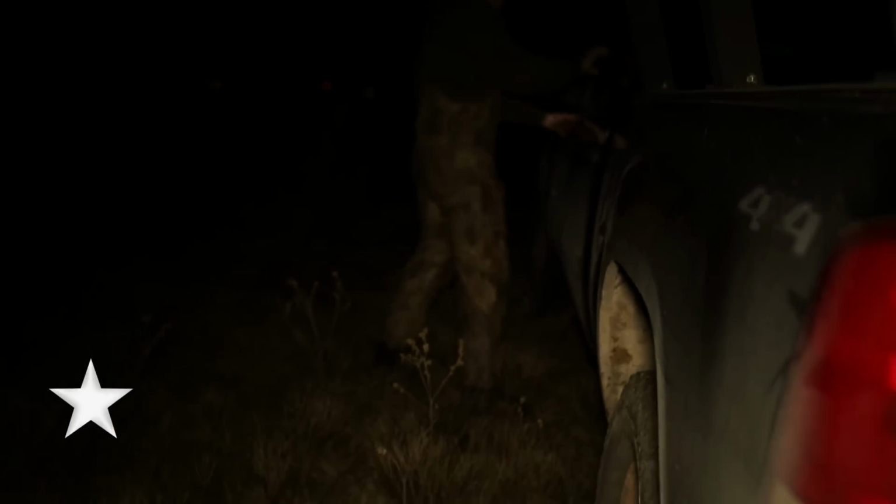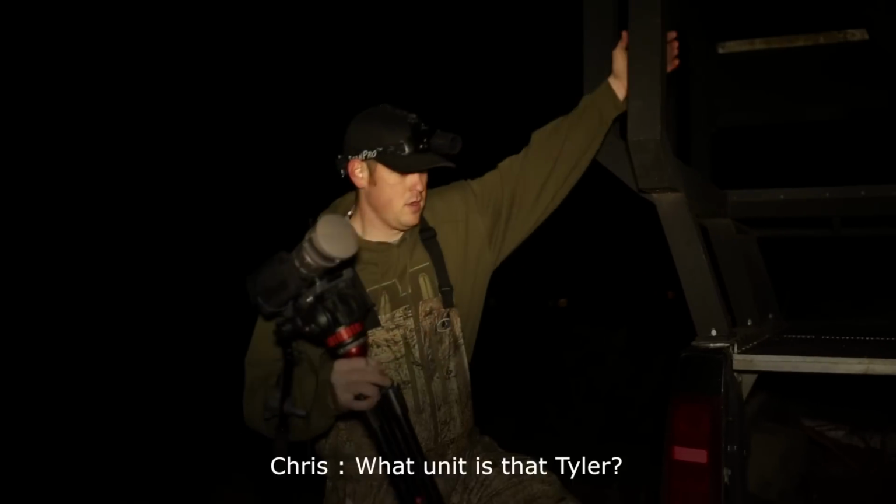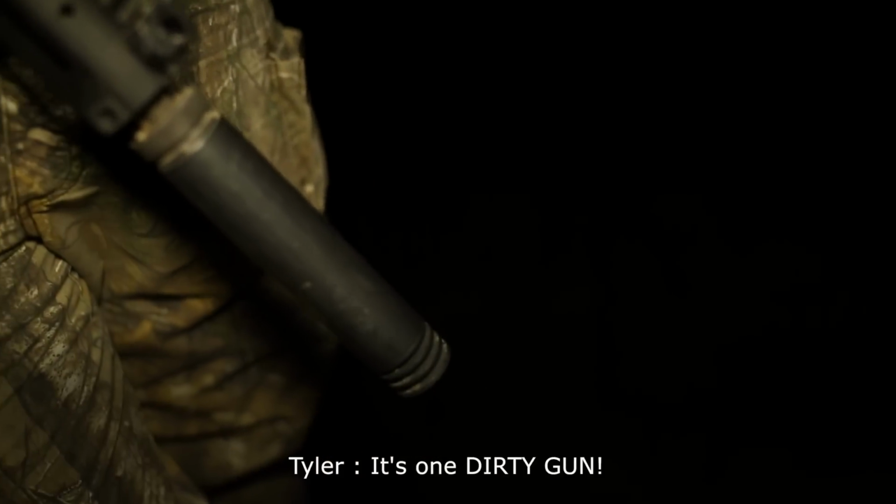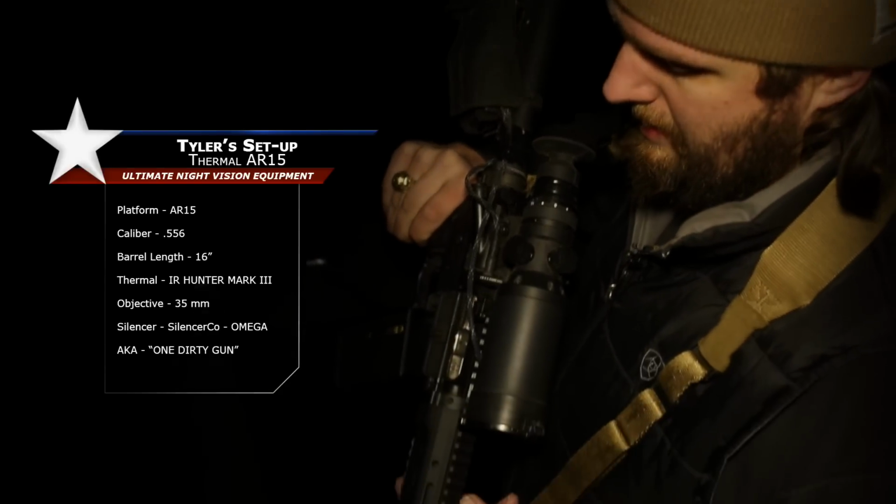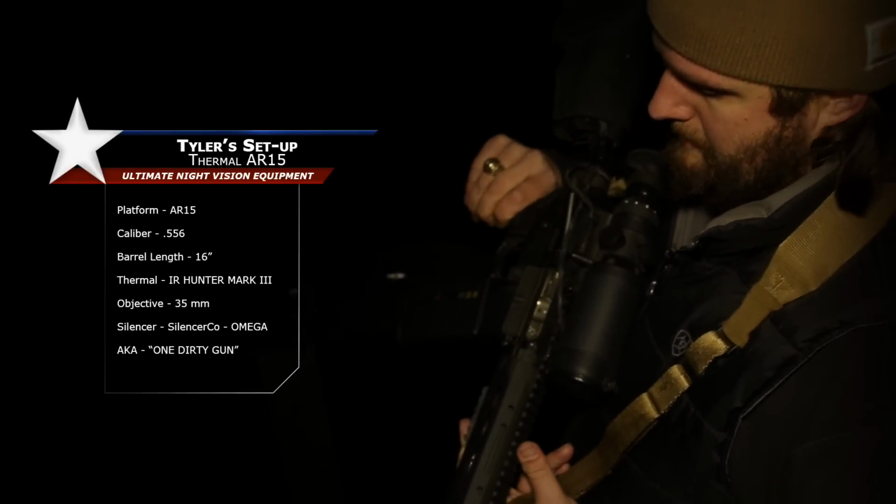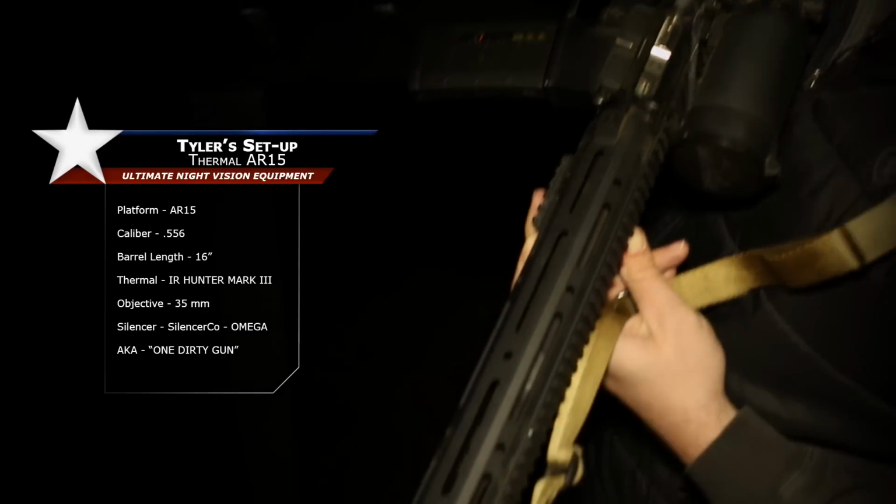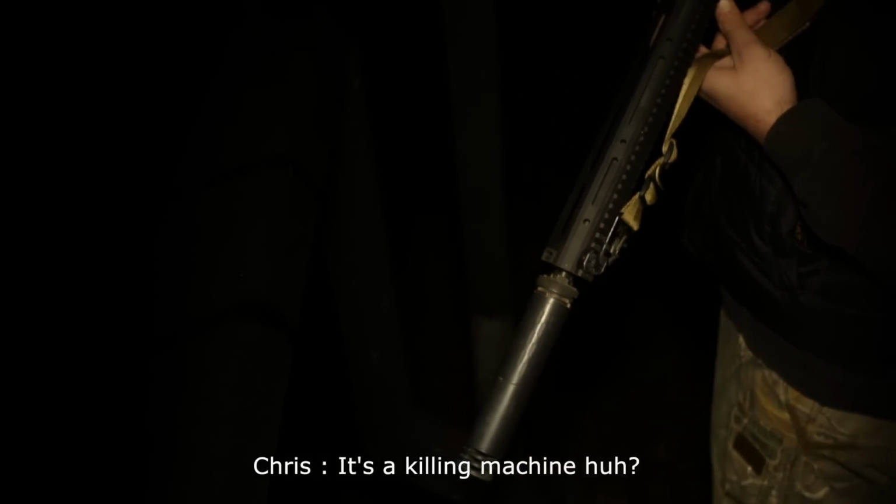We decided the best approach on this hunt was just to let both sides do their thing. So that's what we did. What unit is that, Tyler? It's one dirty gun. It's an Iron Hunter Mark III, 35 millimeter by Auto Defense, on an AR-15, 16-inch, 5.56 with a silencer, Omega. It's a killing machine, huh?